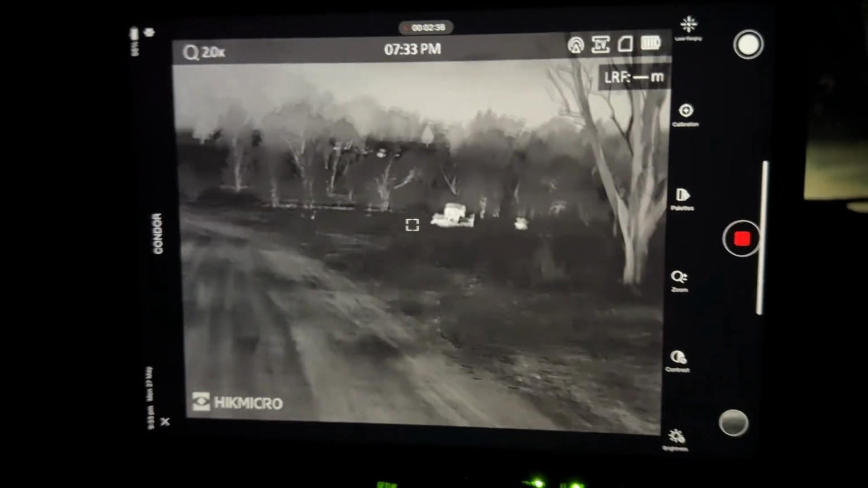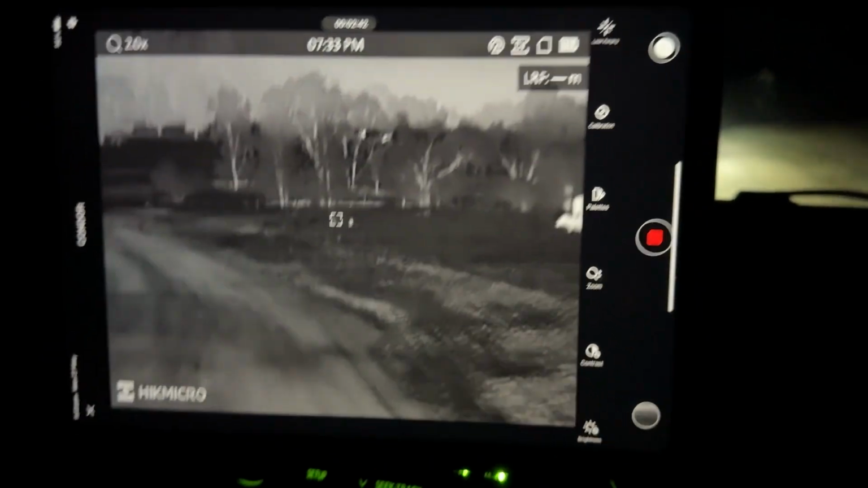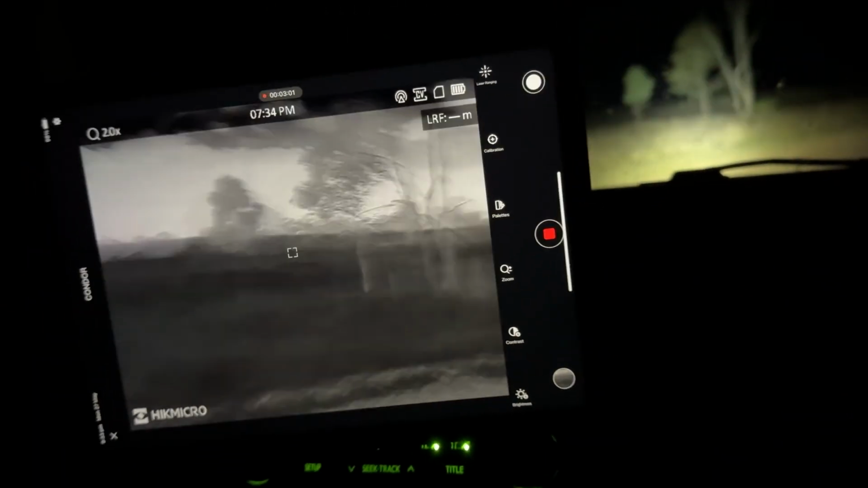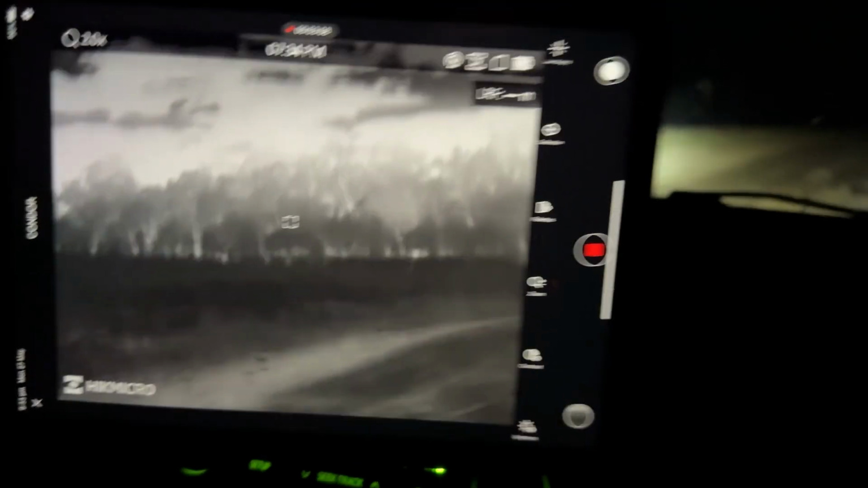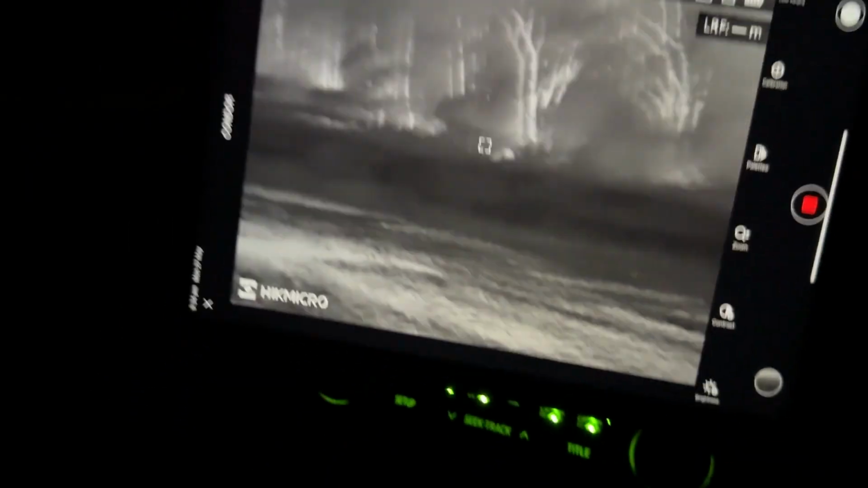I checked this image quality out. I'm floating along here. It's hard to film with this, but coming down the big hole here. Whoop, whoop, yeah, hang on. No glitching. Very, very little to no motion lag. The image quality is really good, and I'm driving like a rally racer.